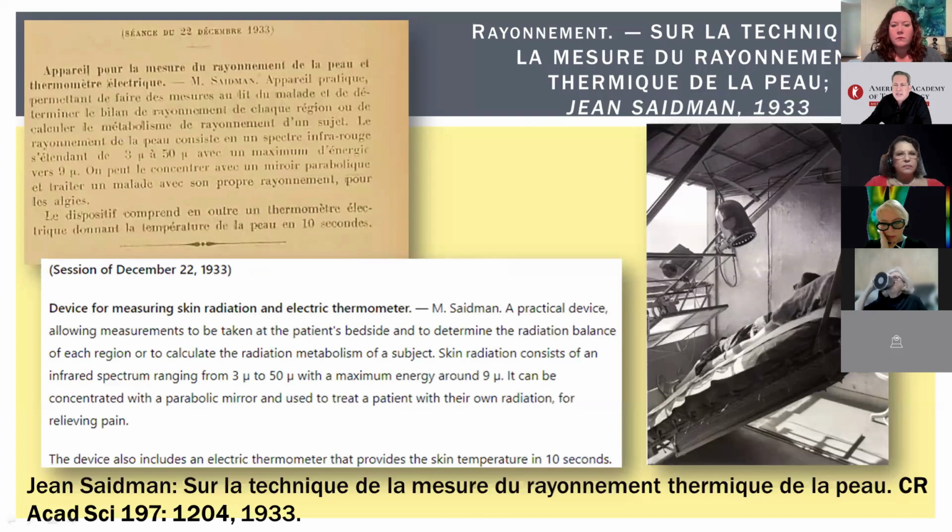Let me share a quick excerpt from Jean Seidman's 1933 publication titled Radiation on the Technique of Measuring the Thermal Radiation of the Skin. He described a bedside, point of care device for measuring skin radiation using an electric thermometer or bolometer. It could provide the skin temperature in just 10 seconds at that time using infrared technology. That's right, point of care infrared, all the way back in 1933.